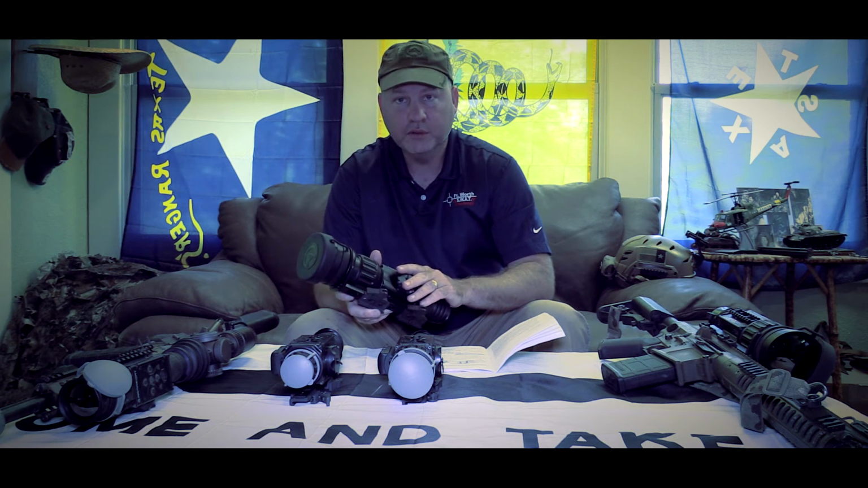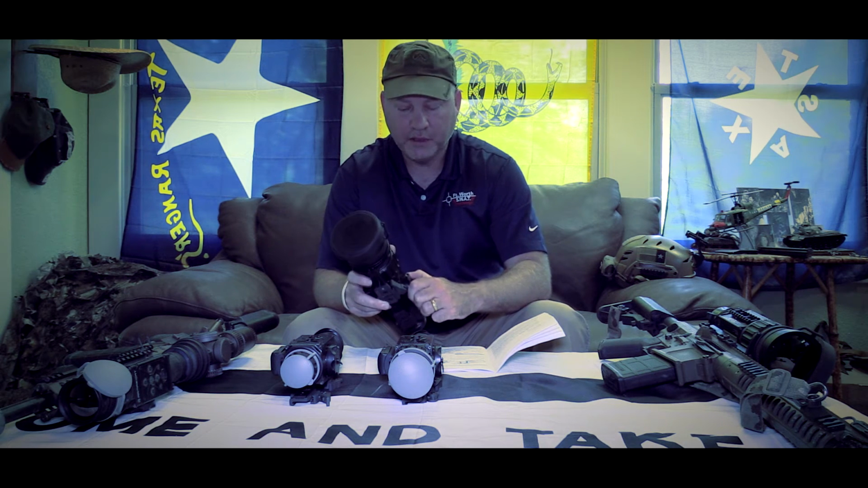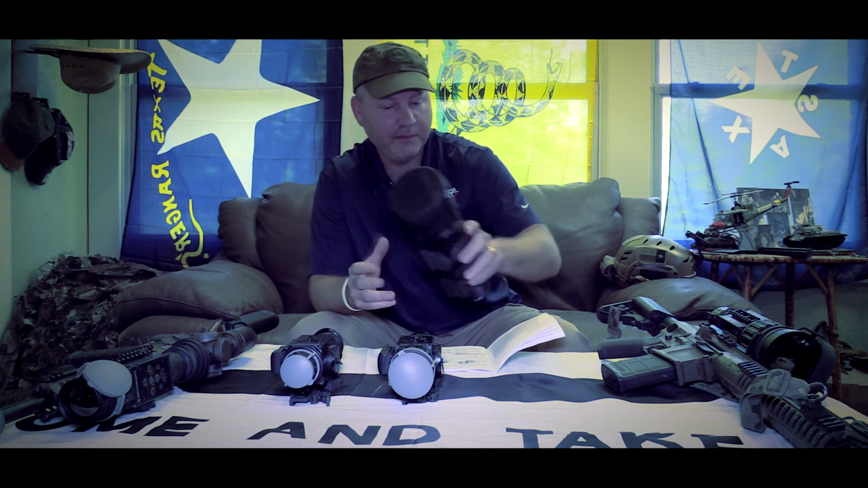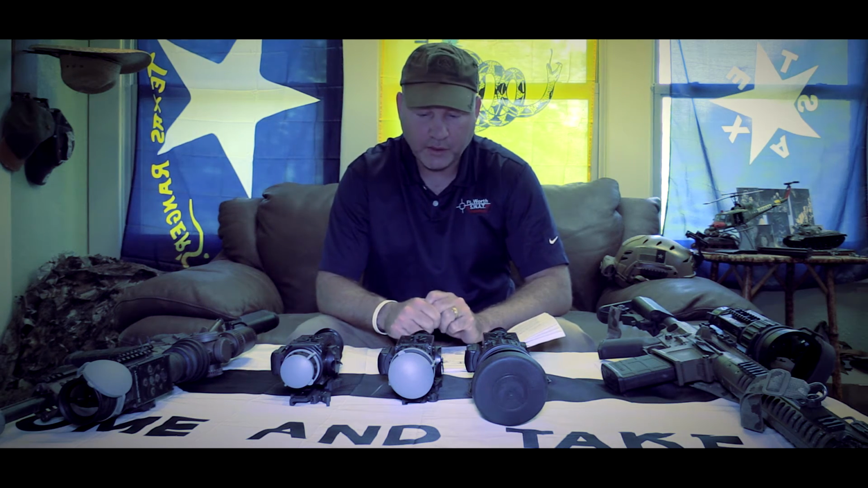It actually comes with a tool. I haven't found that I need the tool. I can get it tight enough by hand, but if you just tighten it down to where you don't do that extra little bit, you might have problems. So you want to make sure you get that cap on all the way. So in the short time that I've used it, that's really the only issue I've had.